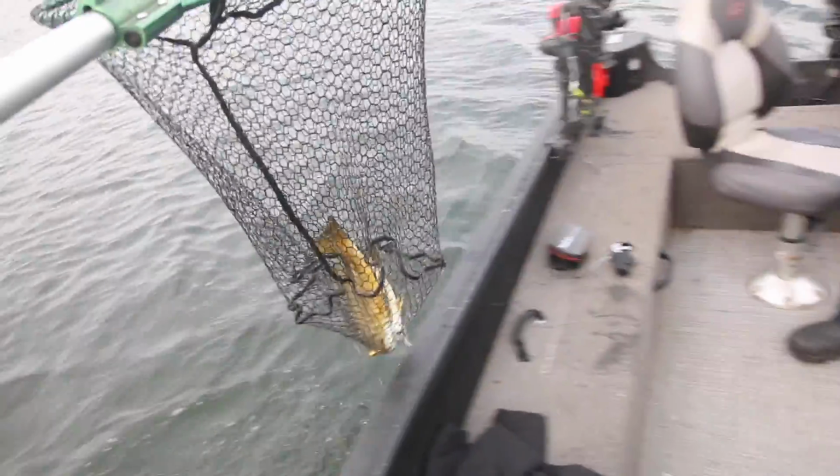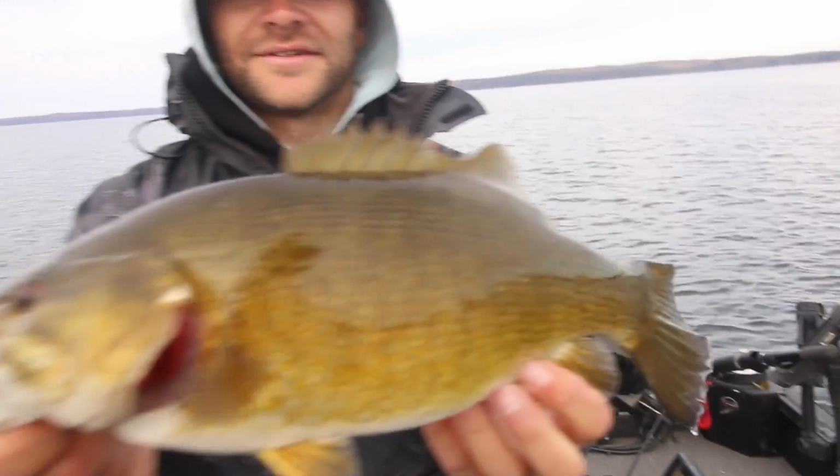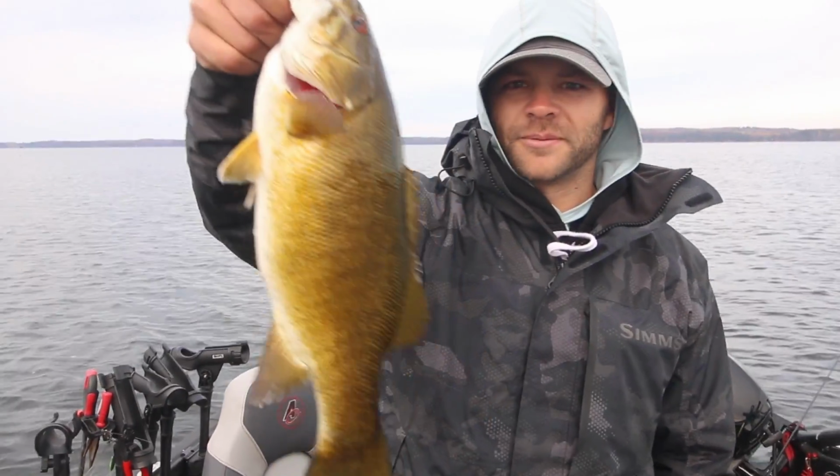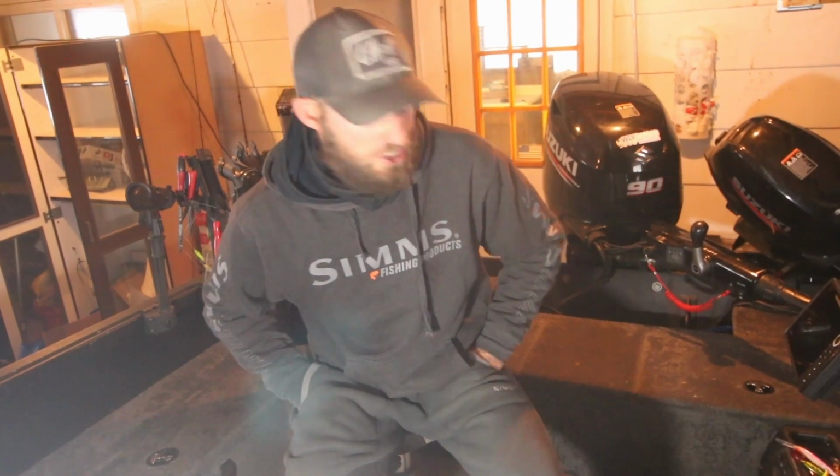Oh, my net's all messed up. Oh, there we go, nice smallie. Well, I want to say I'm disappointed, but I'm not, because these are also fun to catch. Guy didn't bring gloves, of course. I never do. Never prepared. Nice chunker smallie. Gotta get it done. See you later, buddy. So all of our informational pieces, the audio is trashed for it.